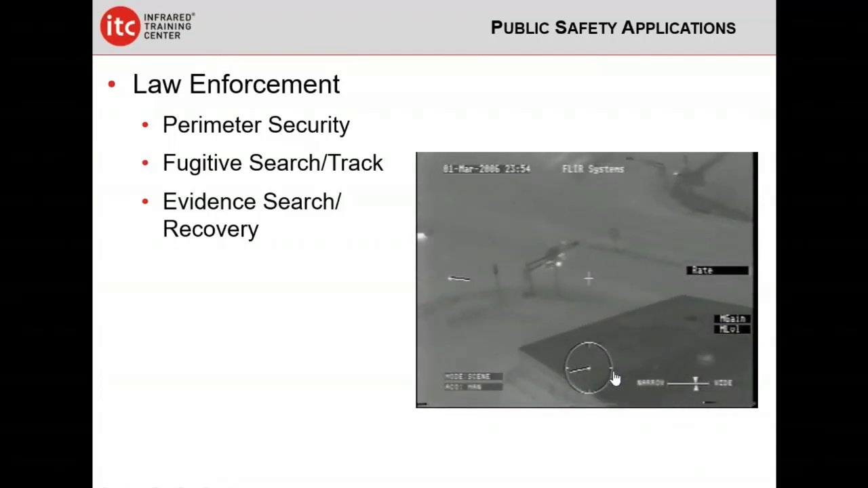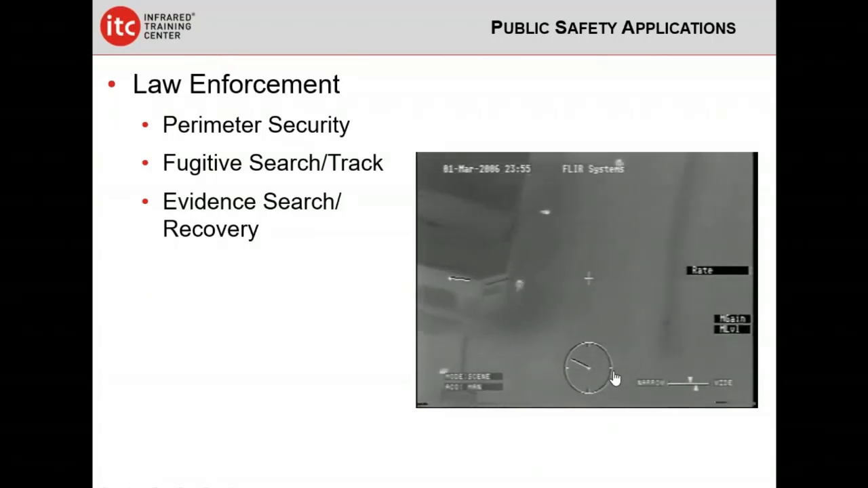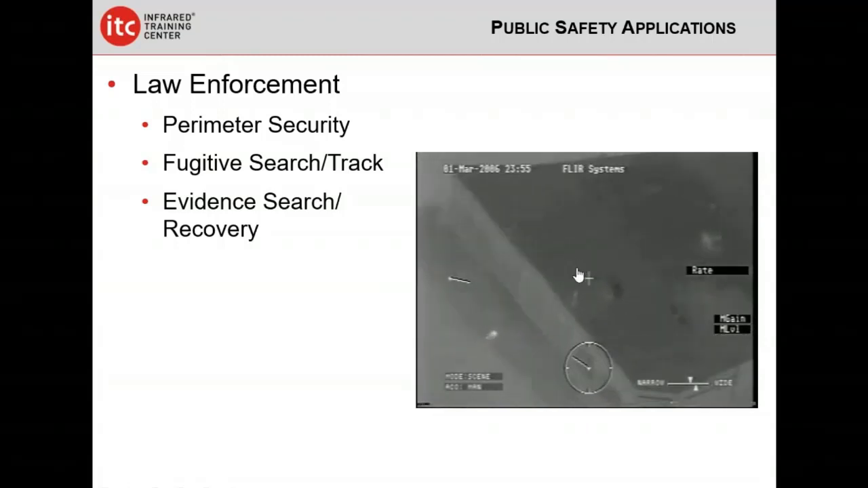And as we watch this video roll, we can see that not only is thermal imaging good for keeping track of suspects and officers, it's also good for evidence search and recovery, as we watch right here where this gentleman throws a gun up onto the roof. And this is with a much older system. This was taken back in 2006, but with a system that is actually from the late 90s. So the technology that we're using in drones is more advanced than this now.